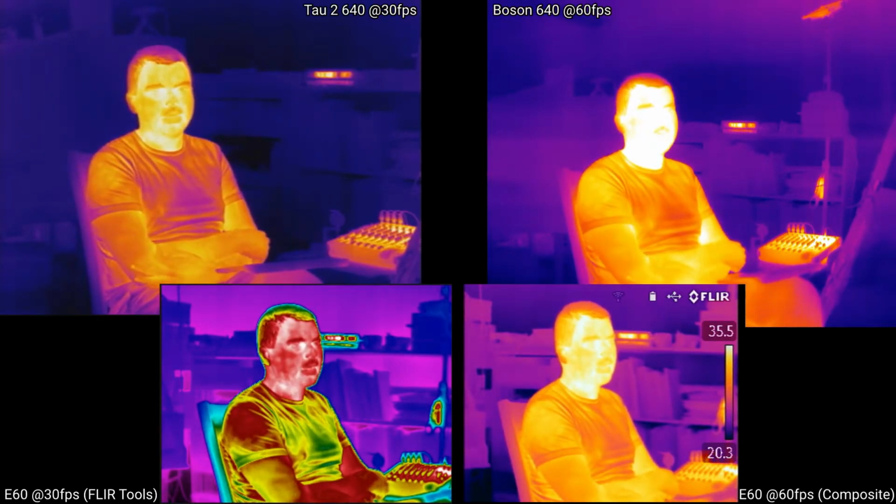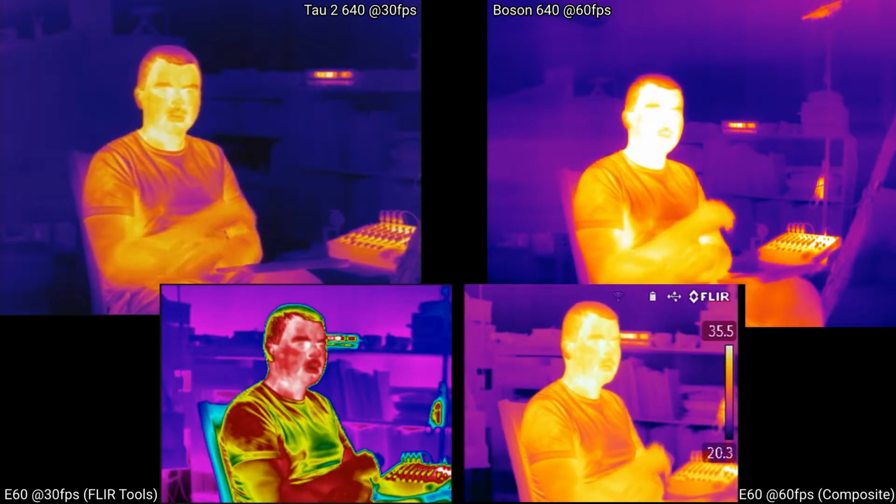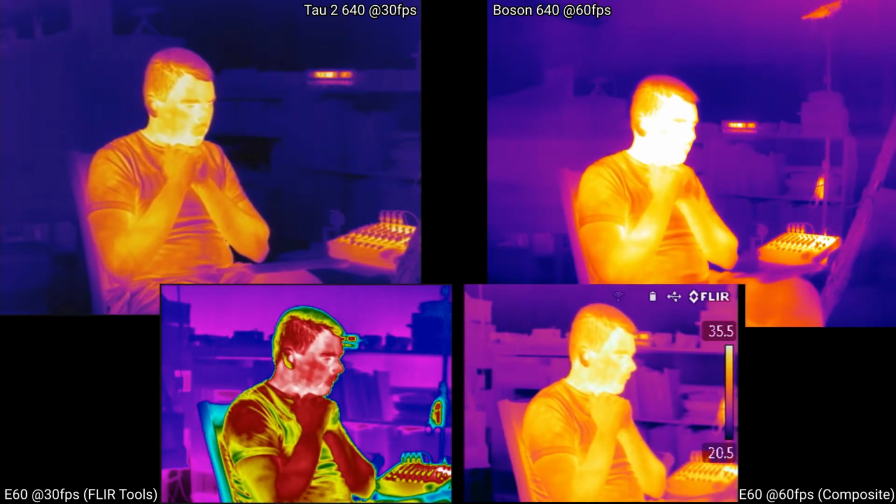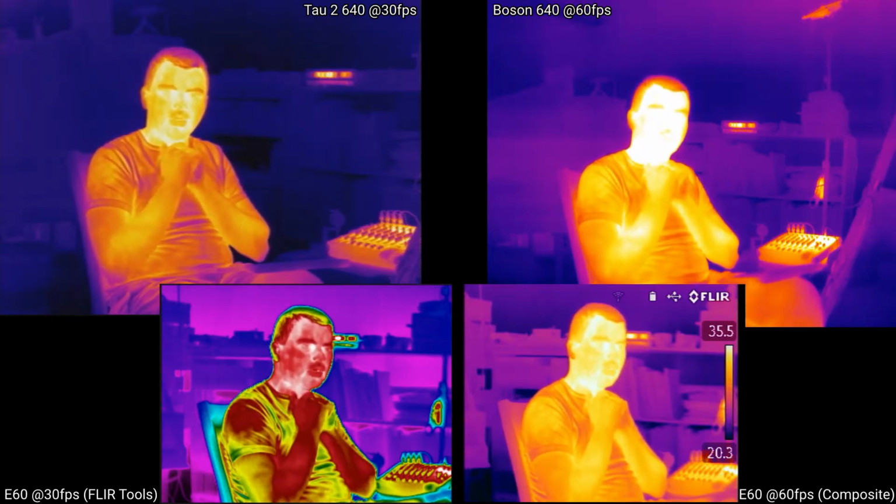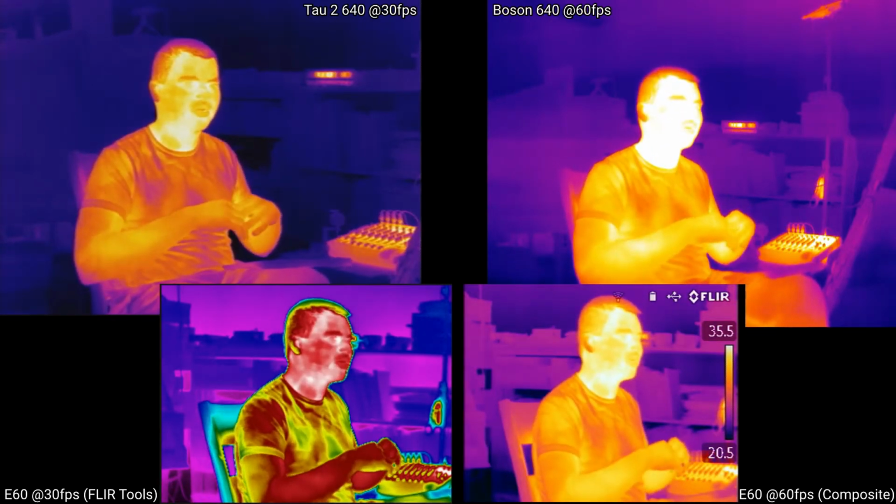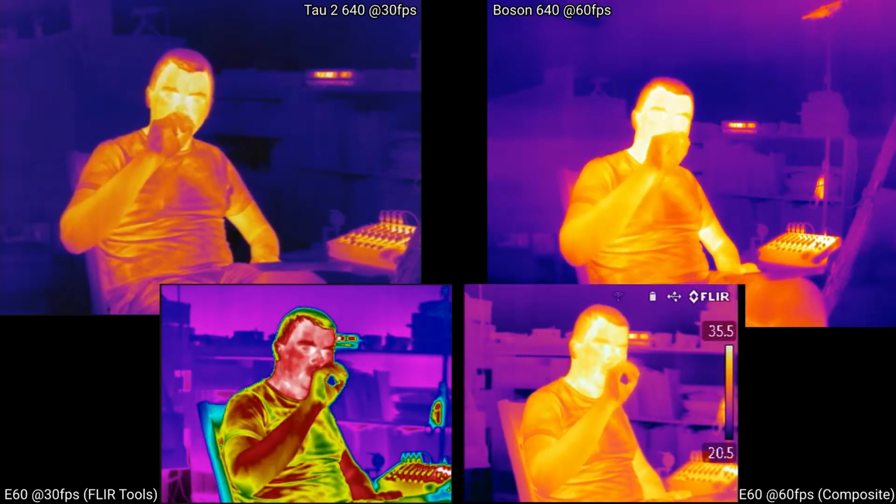But I've seen this in most of the images I've seen off of Bosons, where the outer edges, especially this top edge, seem to have just a little bit of heating, and it may be that the core is running a little hotter. It may be that the lens assembly itself is a little thinner, a little worse heat sunk, or something like that. Oh, you can see where my arms were resting on my shirt. But yeah, it's very small things.